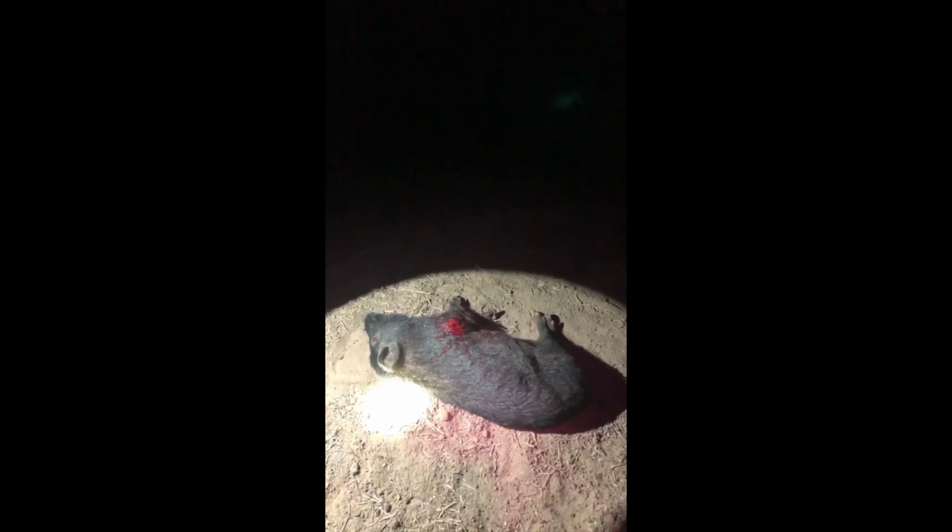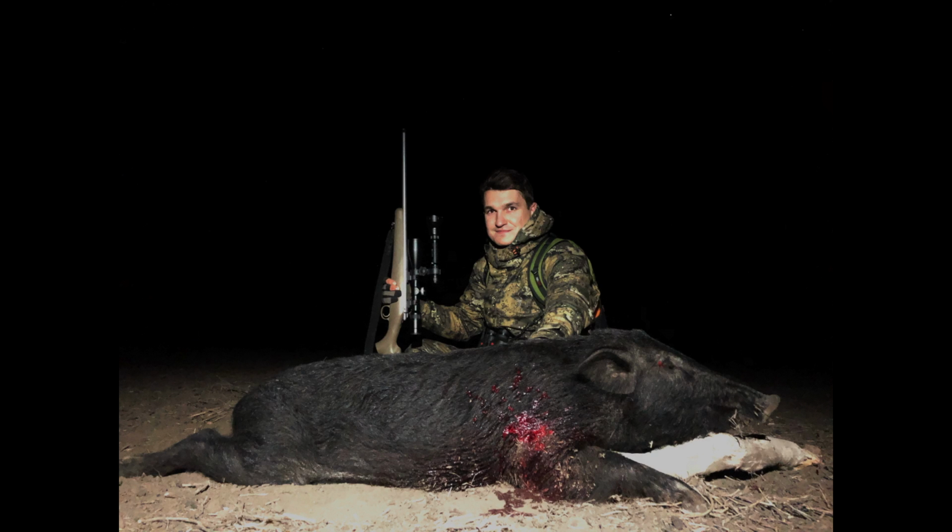Boar down. He's only a little fella. But we don't think there was anything much bigger on this paddock. One shot, he's down.